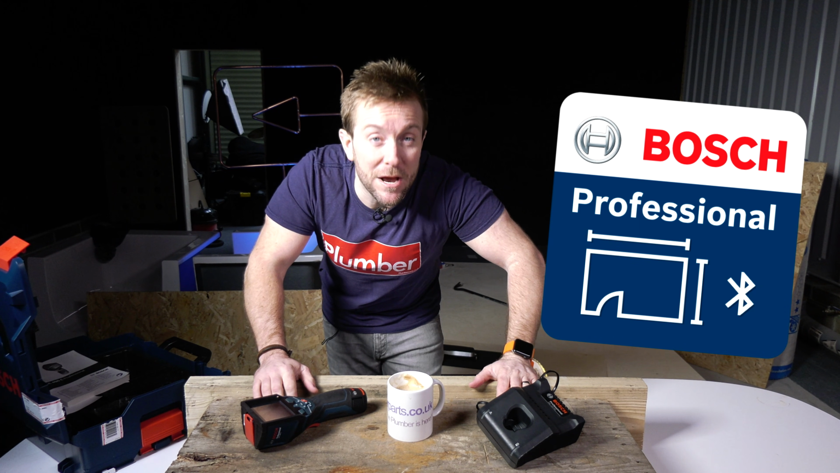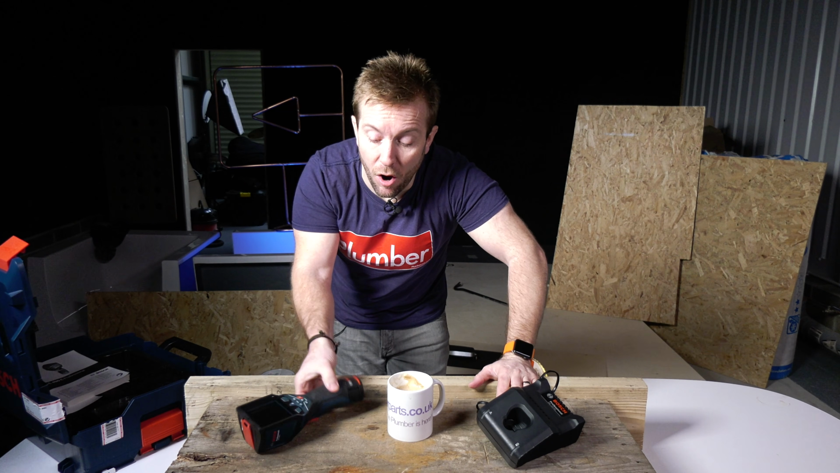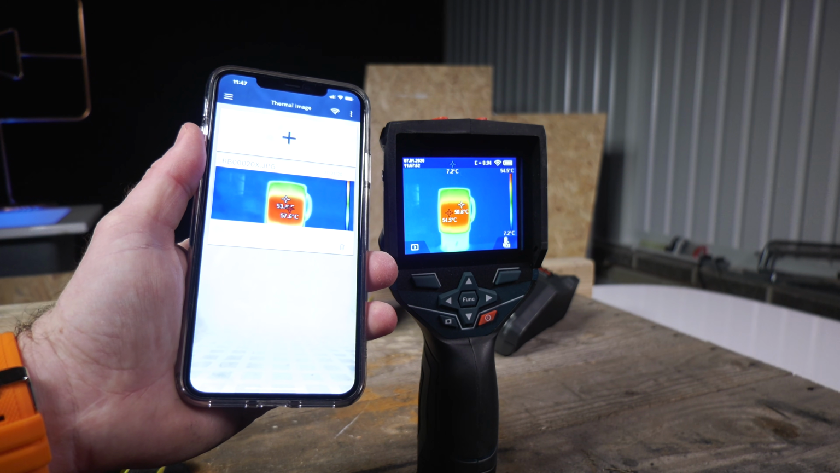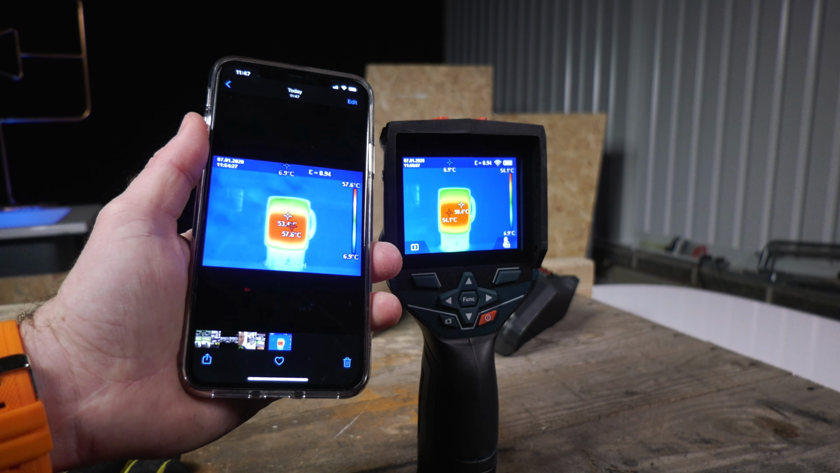So you are gonna want to download the Bosch Measuring Master app. And then you're gonna be able to take images off this and then forward them onto your customer, save them onto your photo album on your phone, and also put them into projects as well. So they've got a way you can divide them up into projects. So you can use this to say, look, I'm at number 10 Downing Street at the moment, or whatever. I'm now gonna build up a project of this job where things are hot, where things are cold.